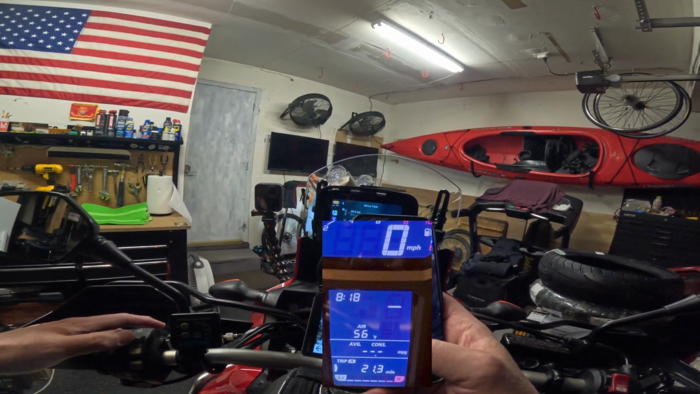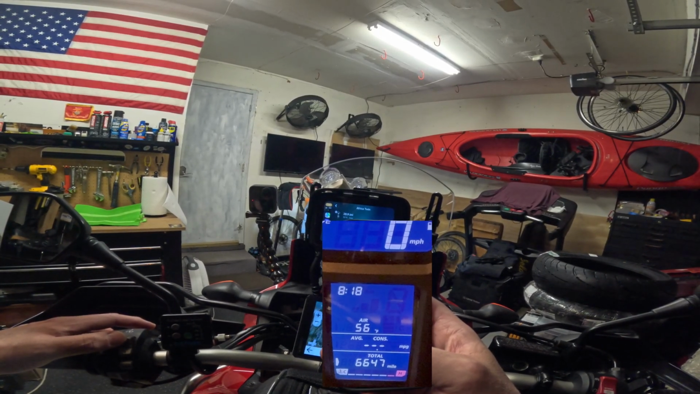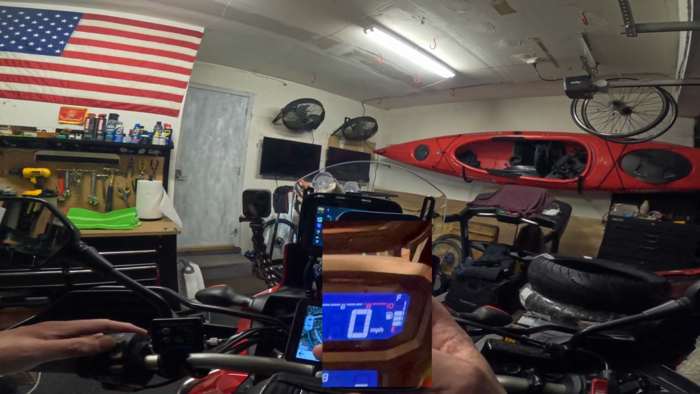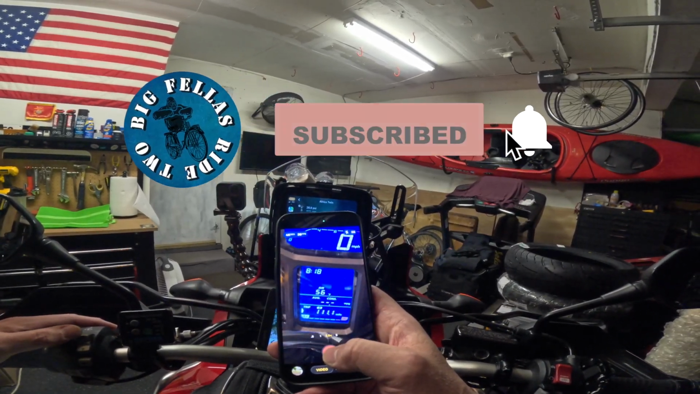I went 21.3. I have 6647 total on this machine. My tank of gas, I have 111.1, and I got 3 bars of fuel left up there, yo. Alrighty now, holla later.